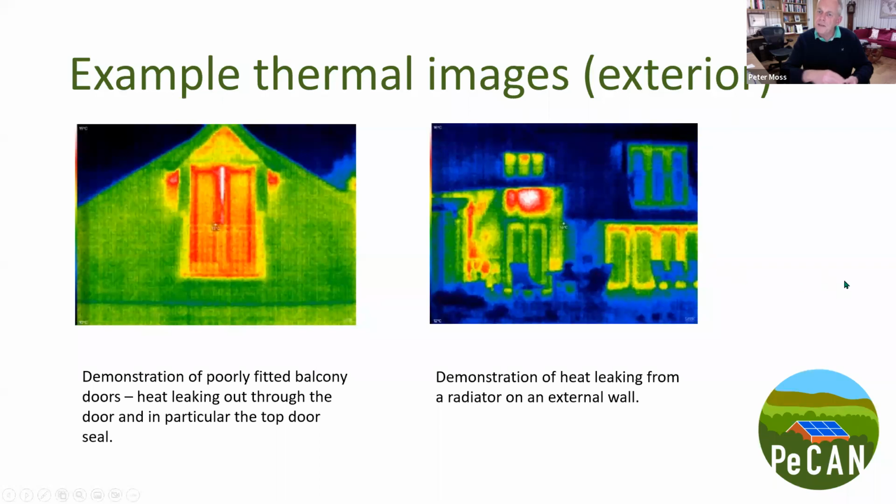And in this particular instance, you can see bifold doors on the right-hand side, and then on the left-hand side of that same picture, you can see a conservatory where we haven't got the whole picture, but the conservatory joins the building. There is some heat leaking out from that particular point as well, which is presumably something to do with the way that the conservatory is adjoined to the wall.